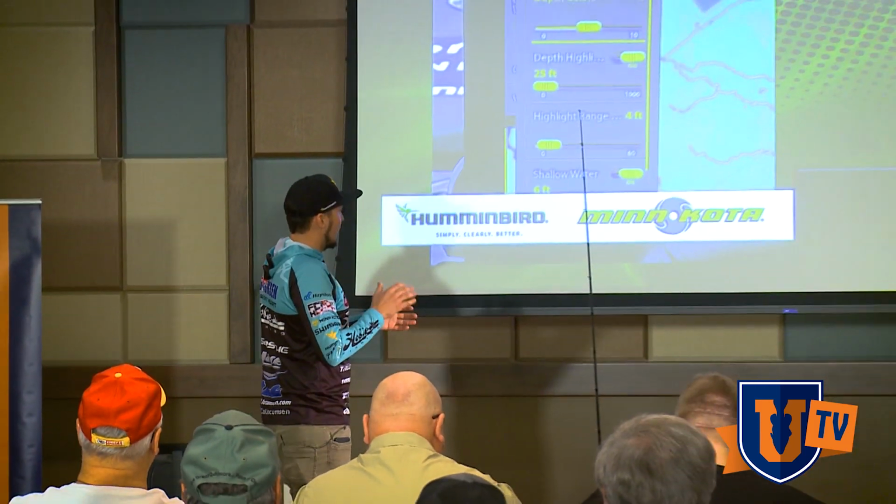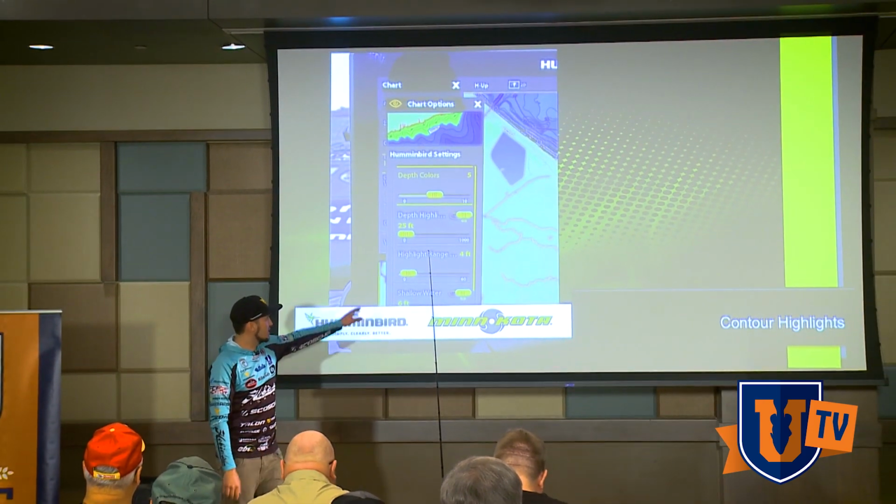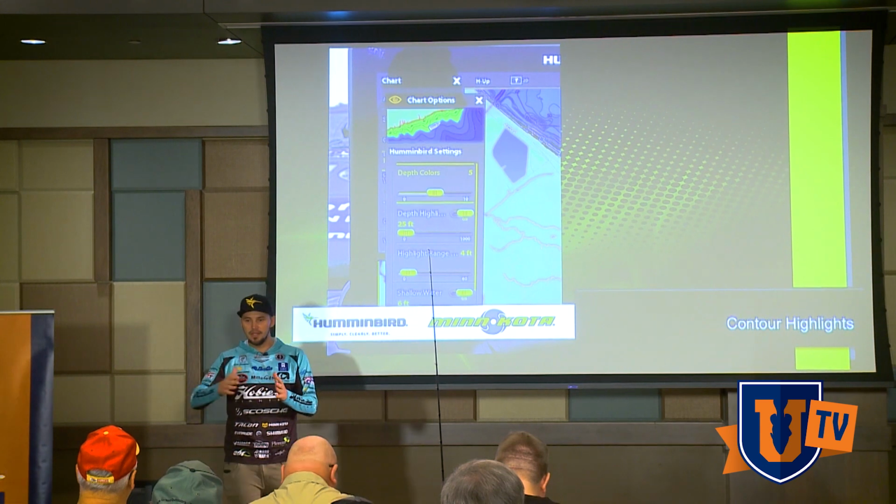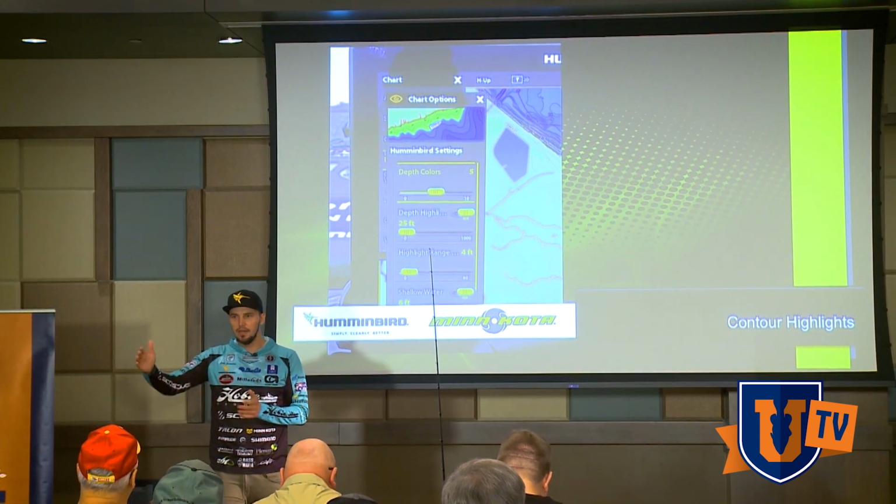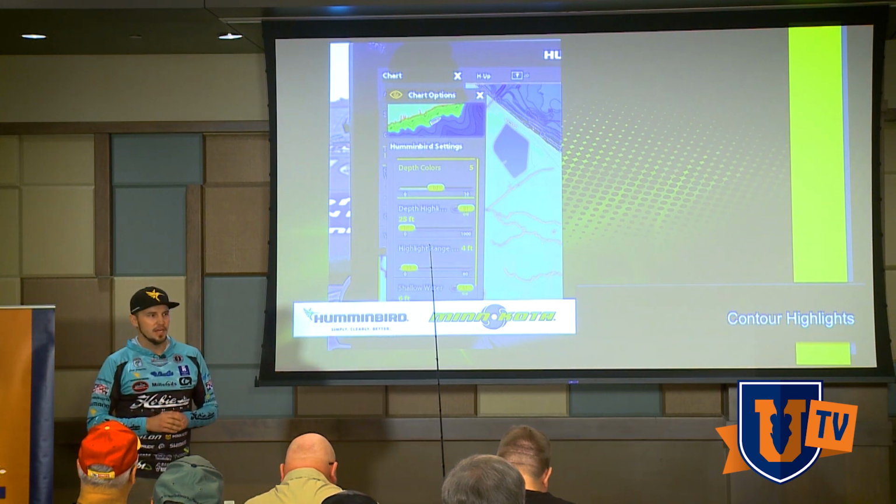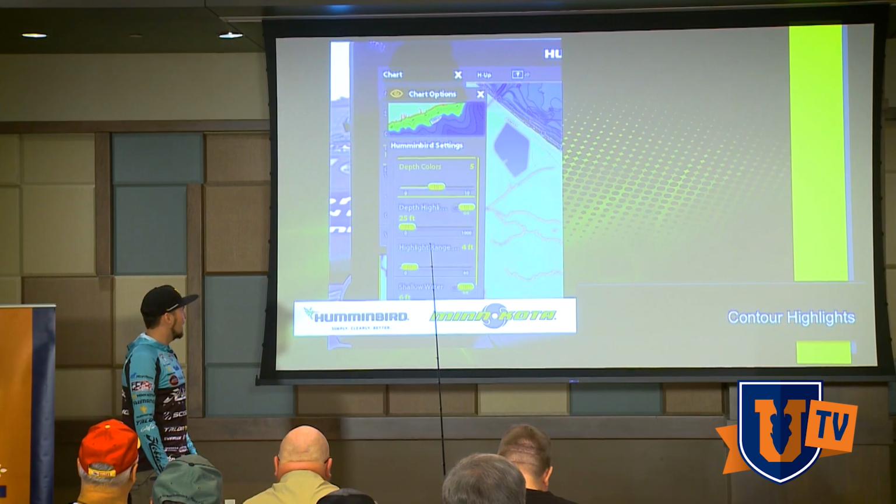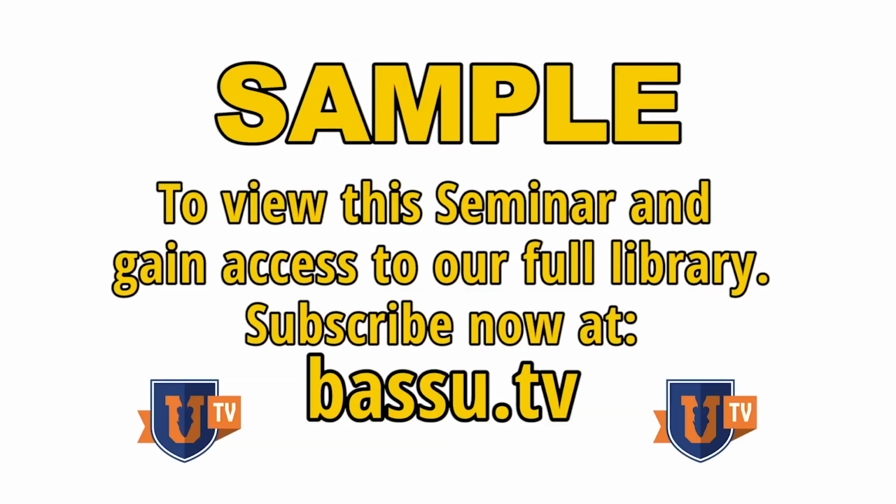Or if I'm not quite sure, I want that around the 24 foot, I'm going to set the highlight range to 4 feet or 5 feet, and then it's going to highlight 25 feet and 4 feet either side of that to give me a broader range of that green colour. But this is the biggest advantage that we have in mapping, and where I first learnt the power of it. It's Mike Iaconelli.